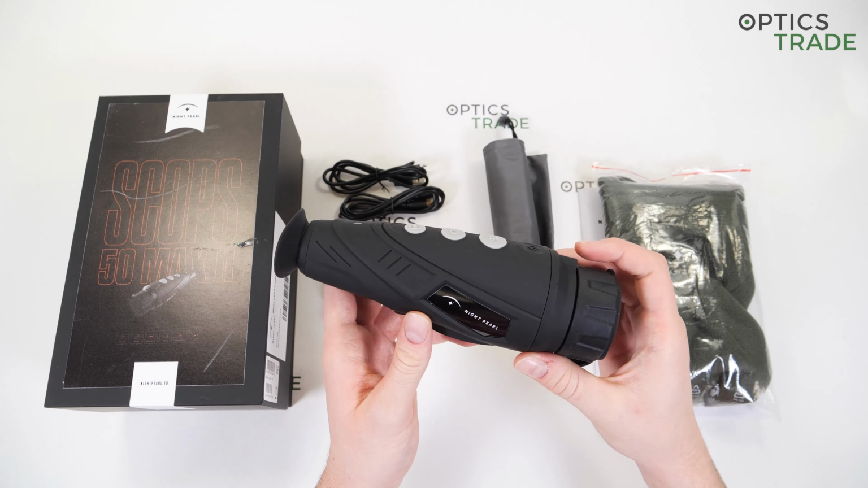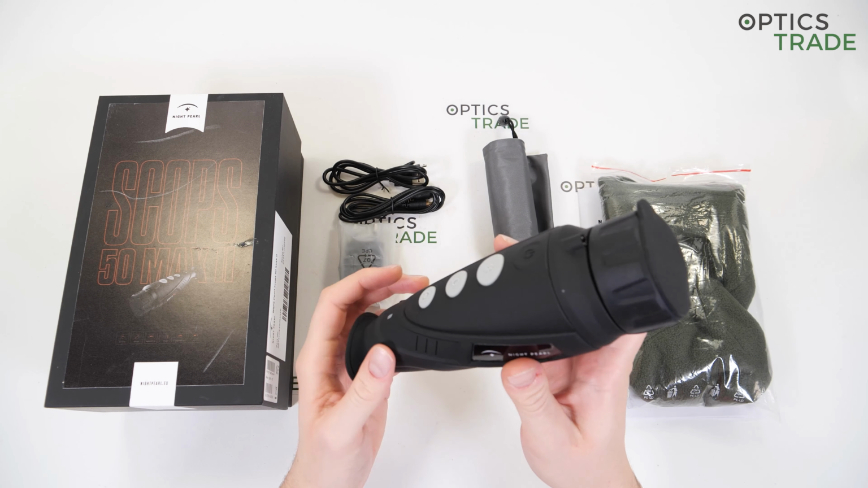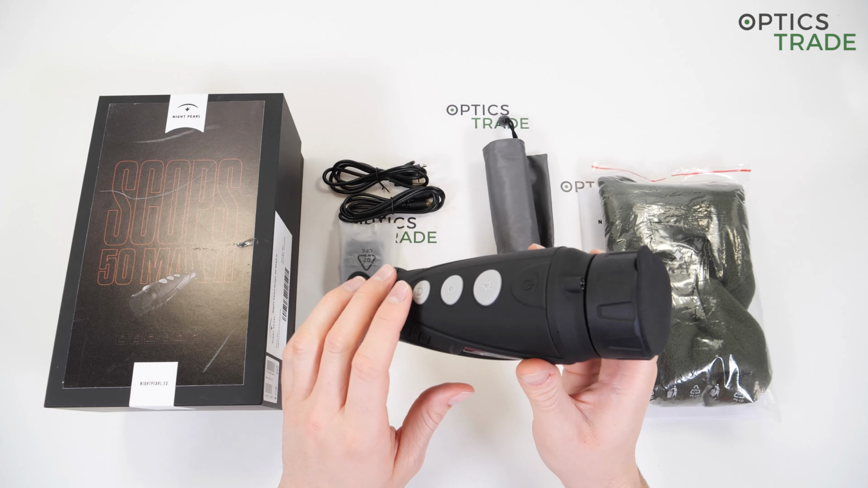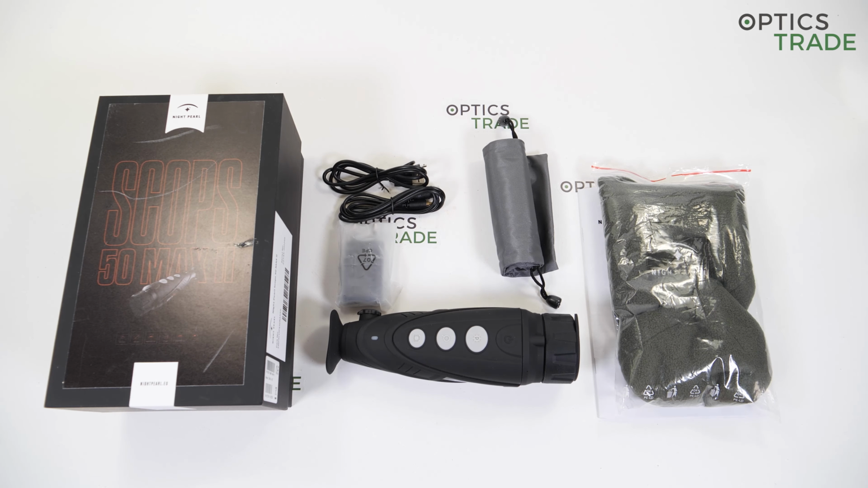The monoculars from the Scops series are all OEM products. They are completely disassembled in the factory of Night Pearl for a thorough quality check and then reassembled at the end. The series has been around for some time, but Night Pearl is updating the models quite swiftly. So the Elite and Max 2 are the newest 2020 models, whereas the Pro and Max models are older, some from 2018, others from 2019.